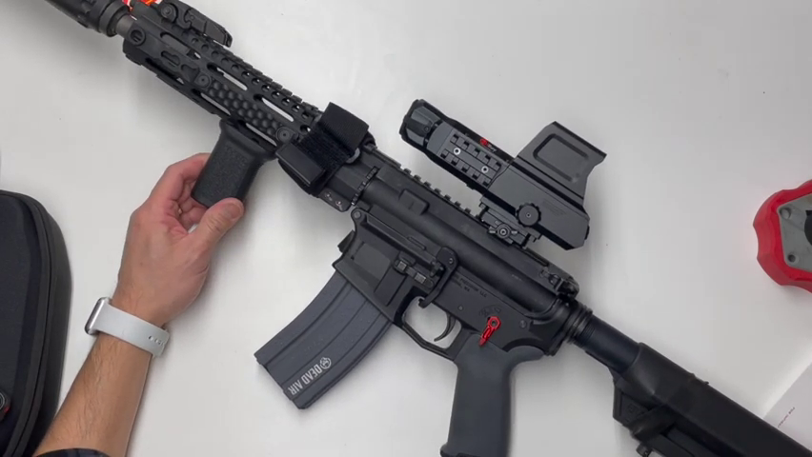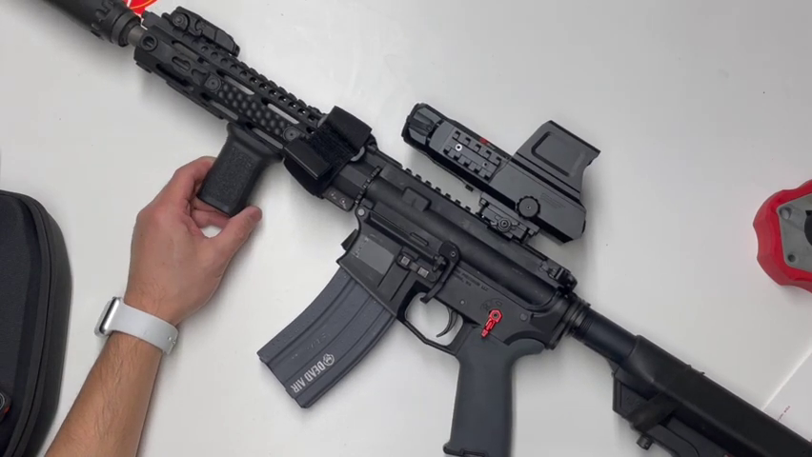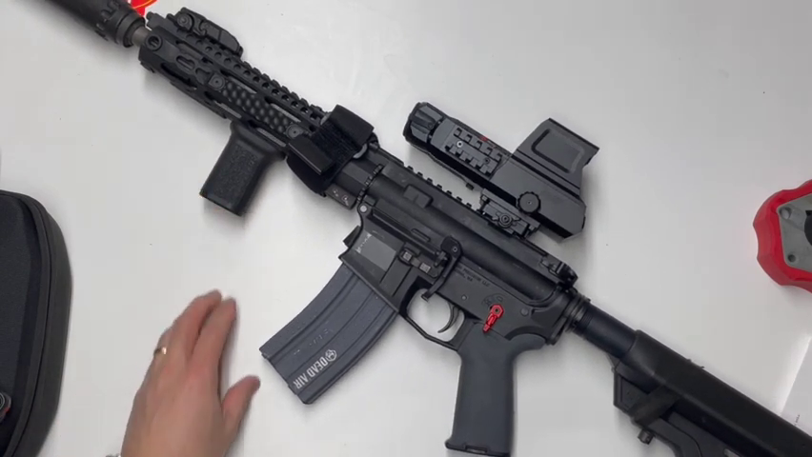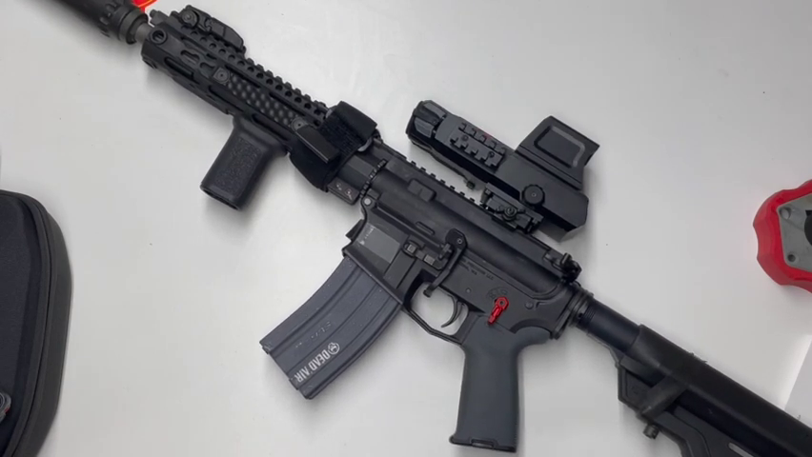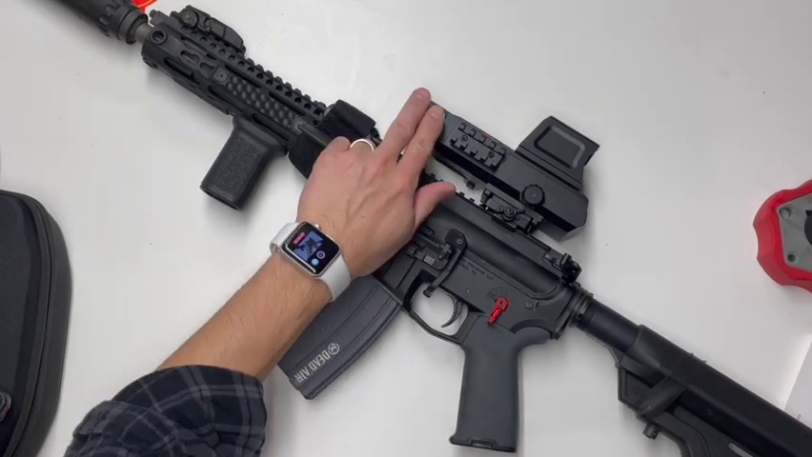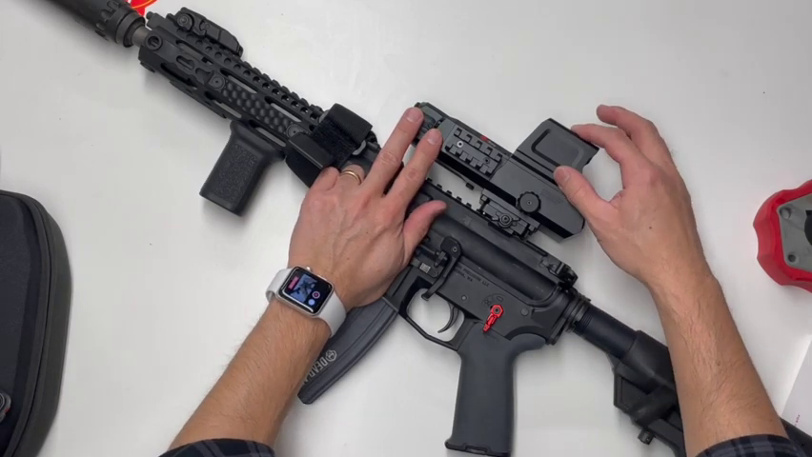I actually tried to put this on a Chris Vector just to see what it would do, and it was just way too tall for any adjustments to fix it. But basically that's what it looks like on the rifle. It takes up a bit of space, but you also bring in a lot of capability. So going back to the form factor, that's one of the things you have to take into consideration. This thermal part down here at the bottom is all the thermal, and everything up here is just where the red dot is housed.